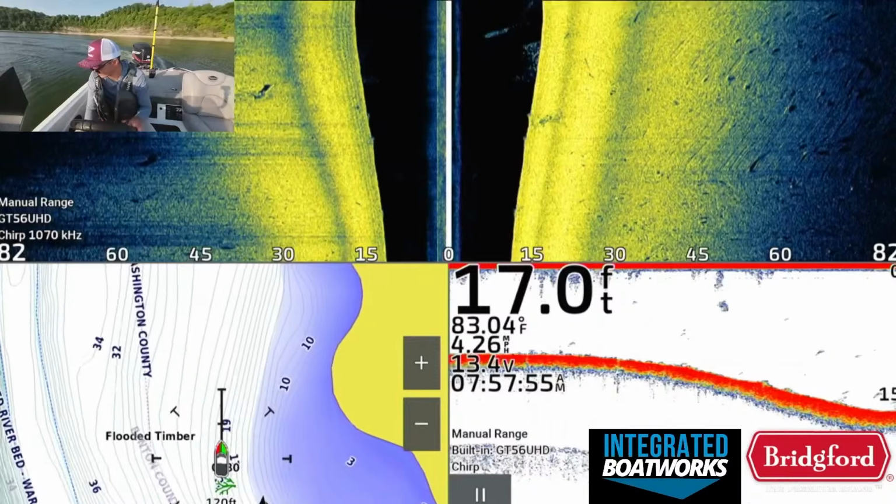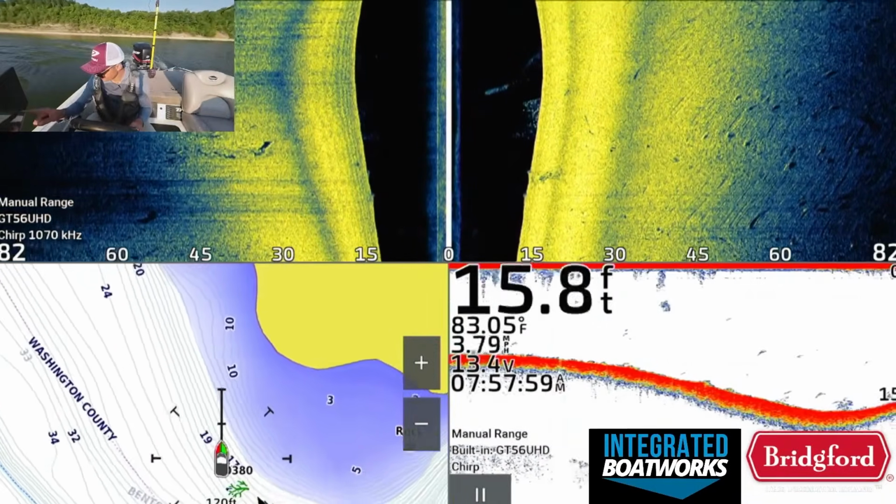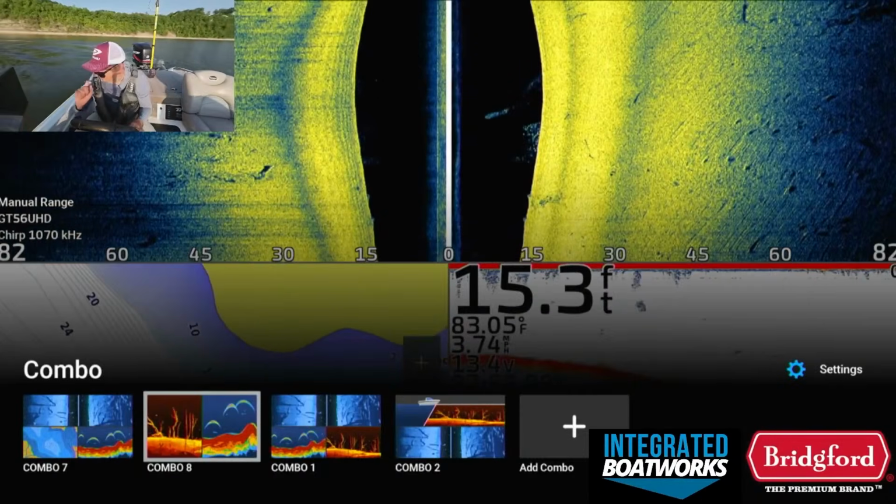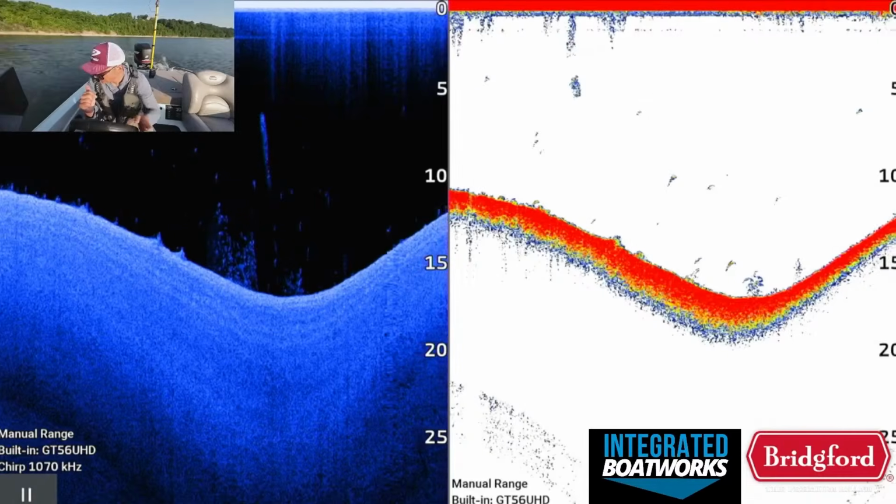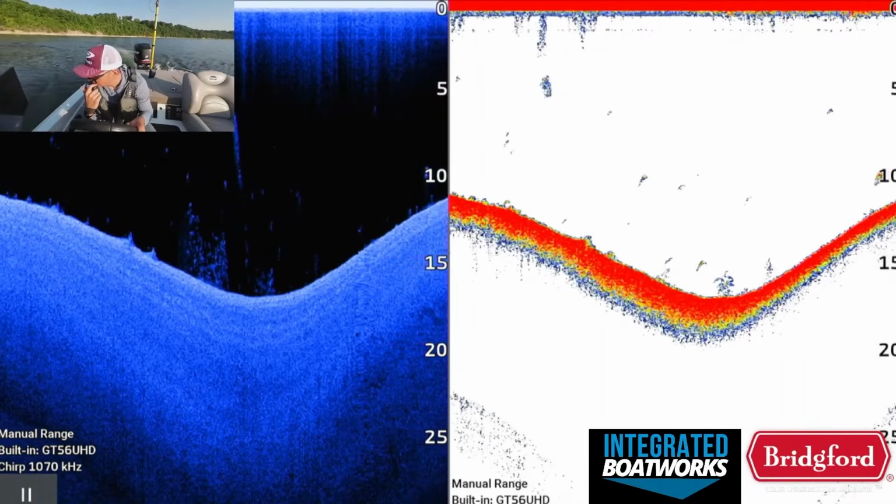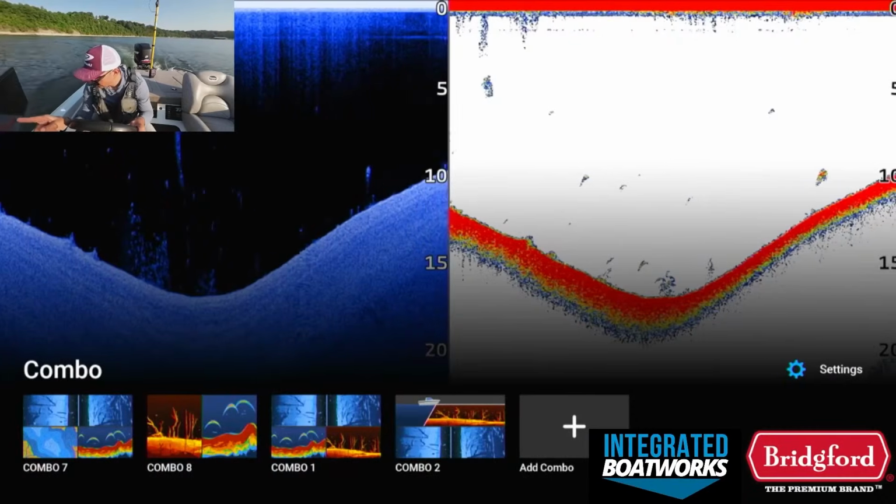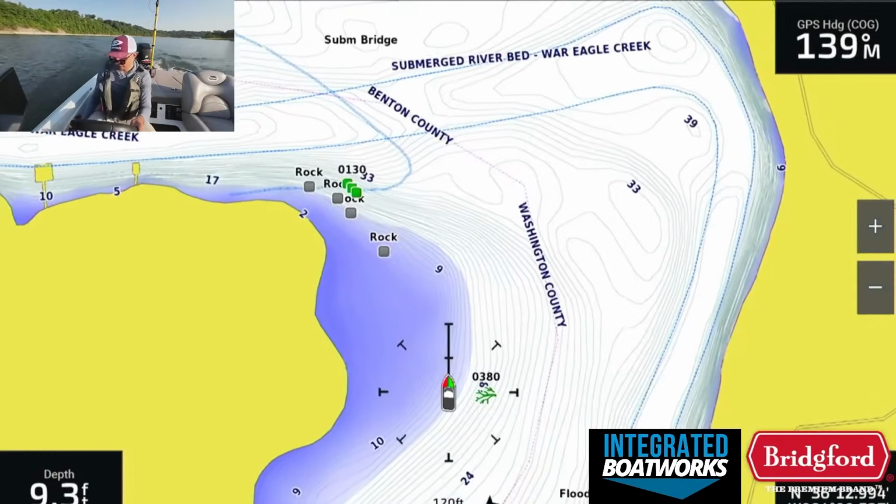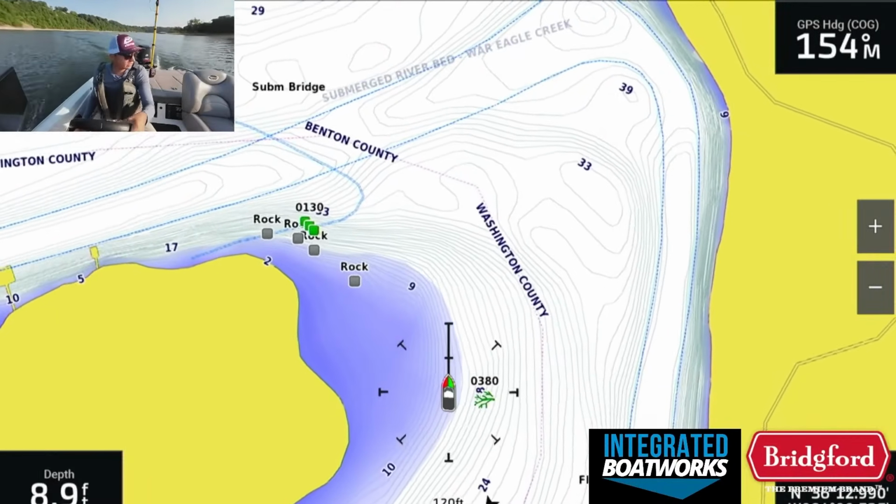No fish in the pile. Couple fish around the pile. Bunch of little crappie and stuff. There's one decent size arch there. Okay. Finally a spot that doesn't look like we should fish it. Just kind of relieving.